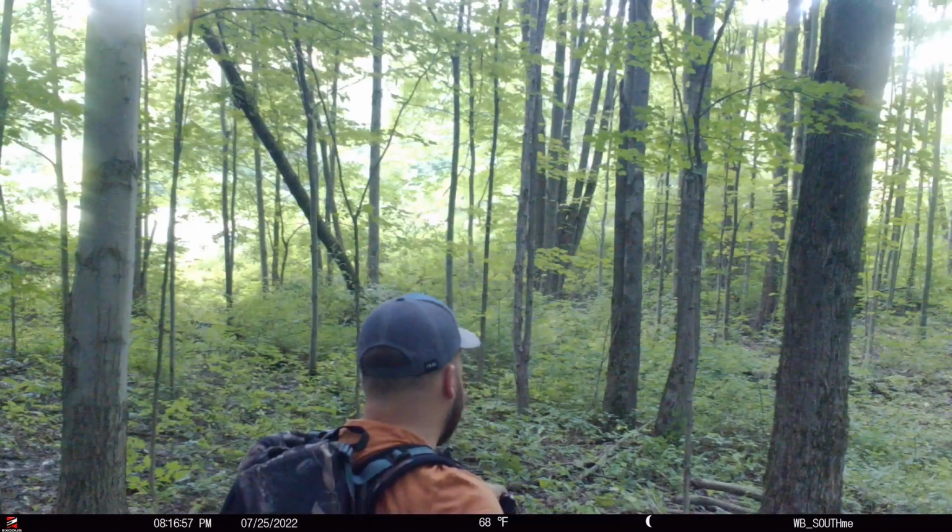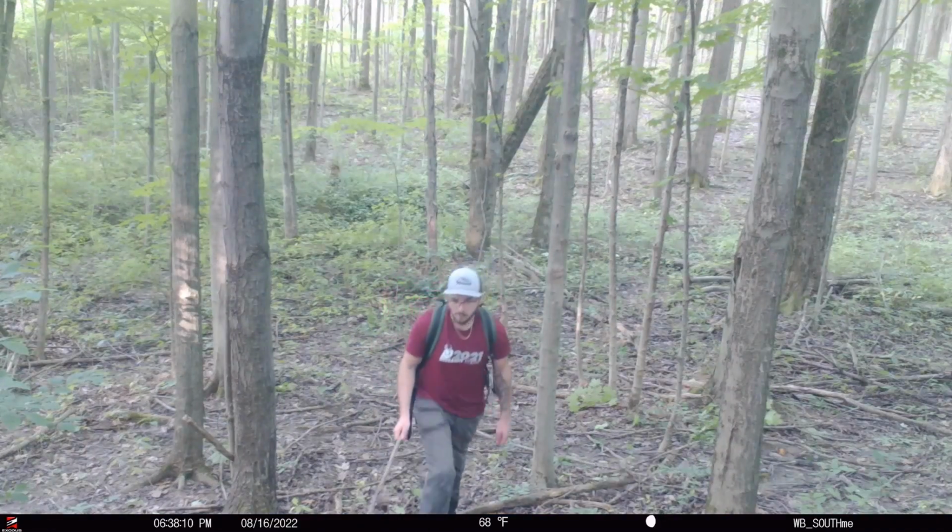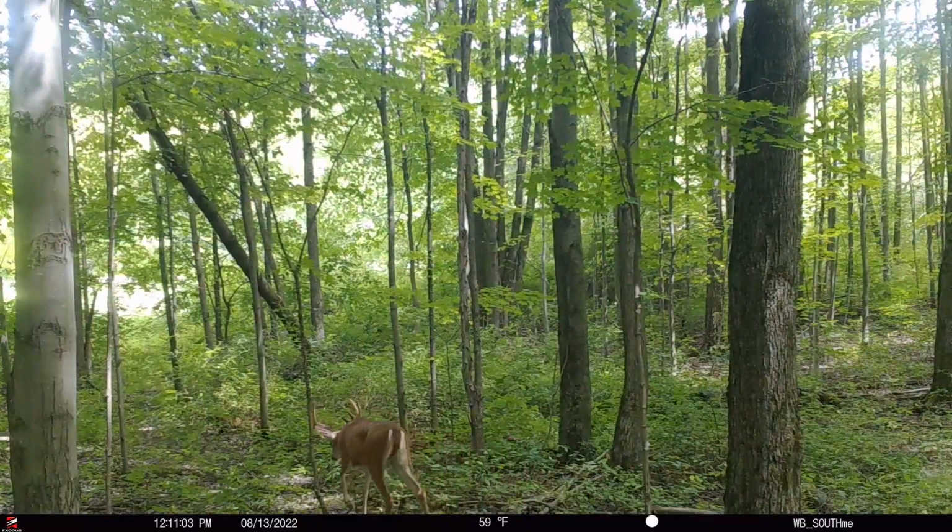So we're at a camera that we just hung probably a month ago. Jase and I were in here last week just to check cards, make sure the batteries were good. And we got a couple decent bucks on camera, and we actually spooked one out of his bed up the hill here. So we're gonna get this card pulled and get the heck out of here.